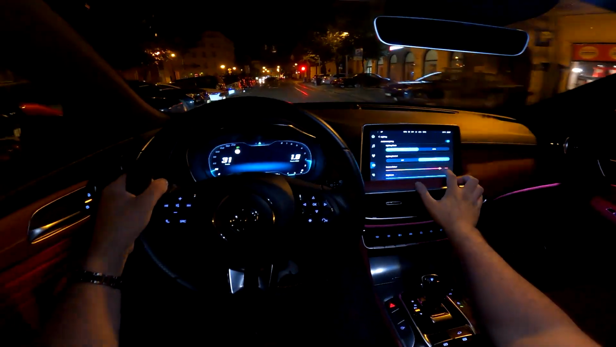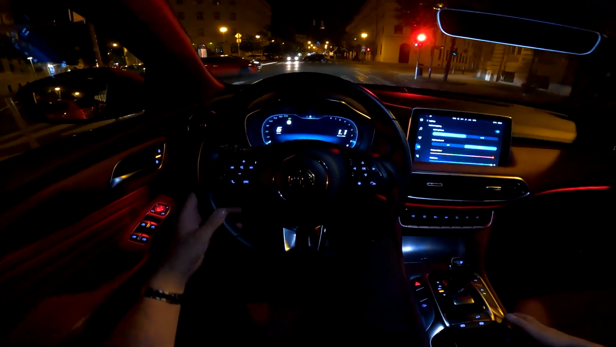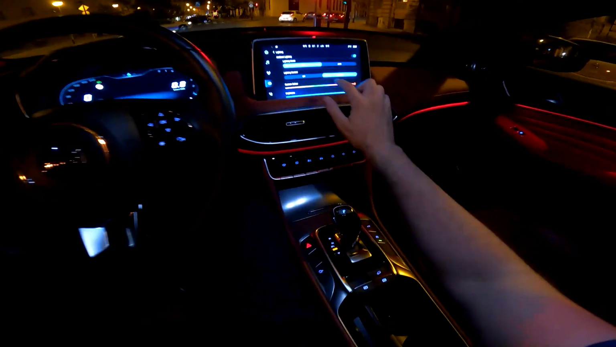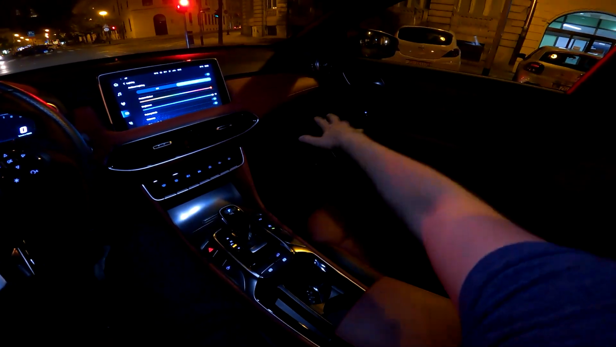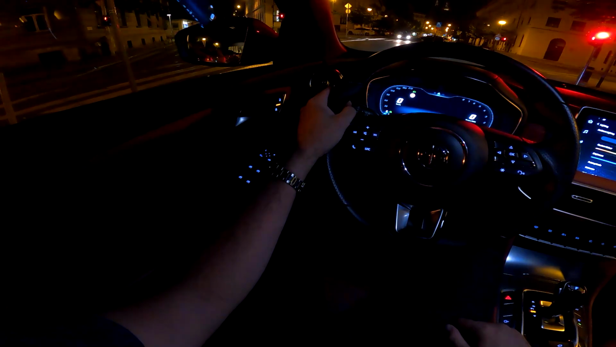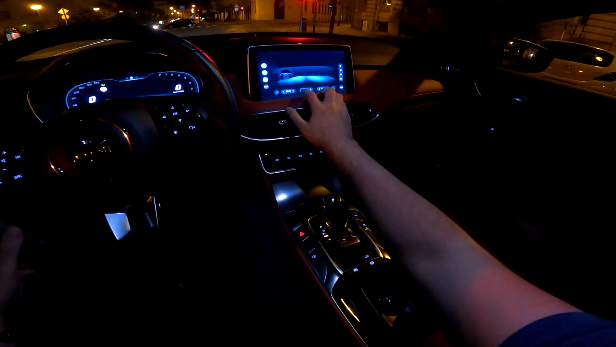Now we will be stationary, so we can do it. I quite like the red one because it goes with the theme in the car. So yeah, everything in red. Also the car is red, so that's cool. Anyway, I want to show you the pulsing mode. Look at this now. Pulsing. How cool is that? So it's pulsating. That's nice.